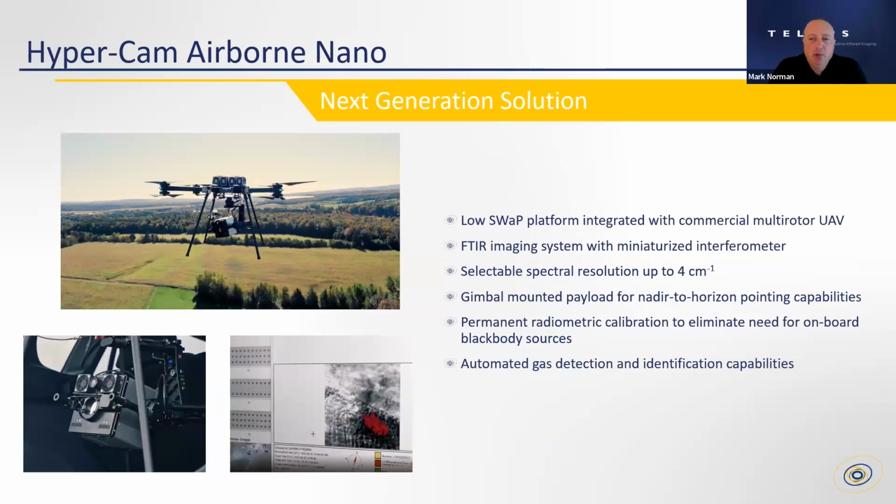As I start to wrap up, I just want to talk about where things are going in the future. And what you see here is the next generation of an airborne solution, which is in development at Telops. But this is a drone-based HyperCam system, as you see in the photo on the upper left. And the idea here is a smaller, lighter, lower SWaP, size, weight, and power platform that can do the same capabilities as the system I described, but in a smaller package. So this is where things are going.